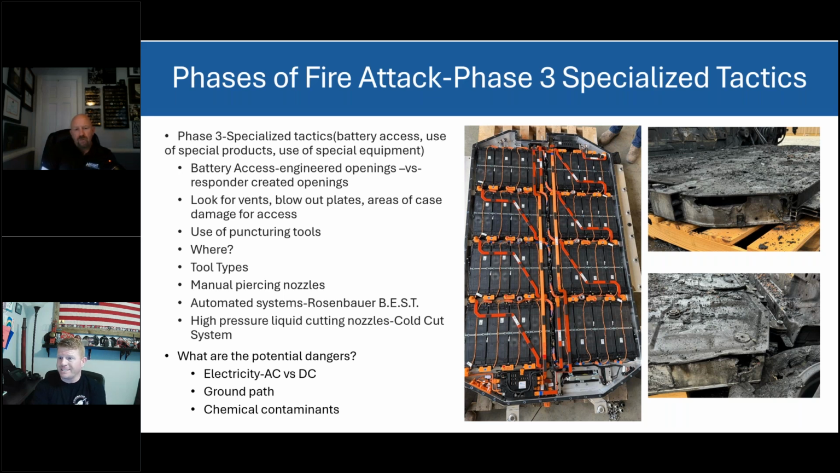DC is different. Electricity is electricity no matter how we look at it; it's a flow of electrons. But if you're thinking about DC power, what's the ground path? Have you ever been working on a vehicle or a lawnmower and sparked off a wrench on your battery? That's DC power.